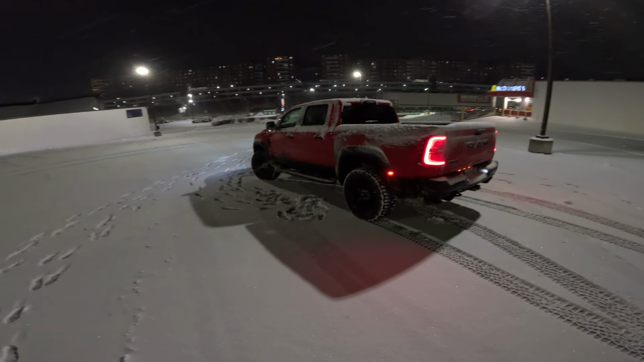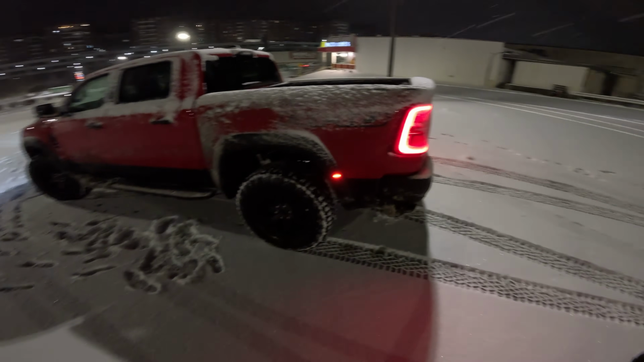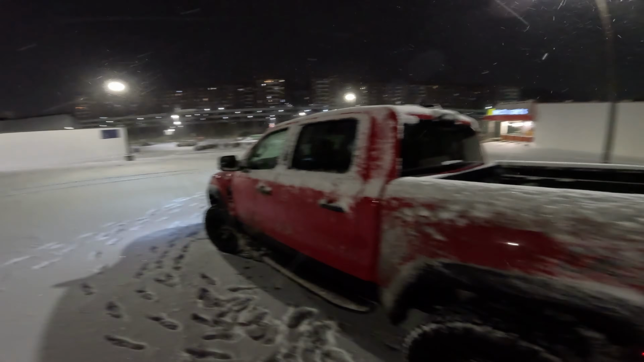Let's just go take it out and see what it can do, because it's quite fun and it can send a lot of power to the rear wheels if you do want to. So let's go take it on the drive.